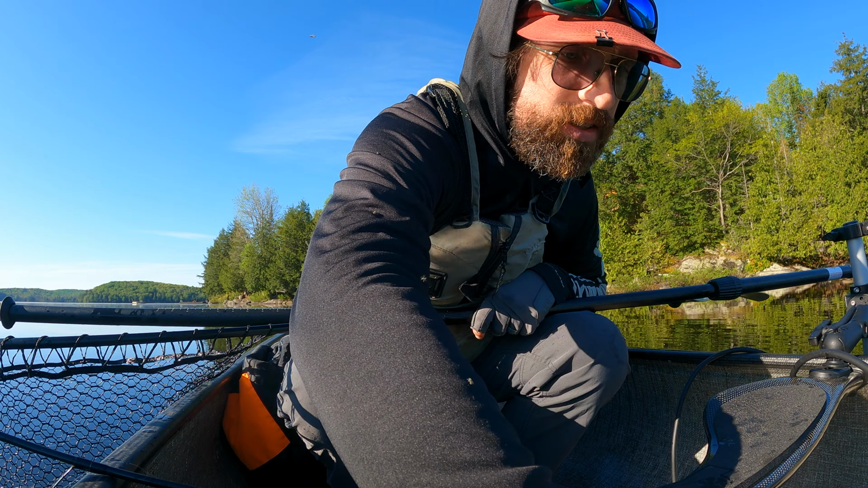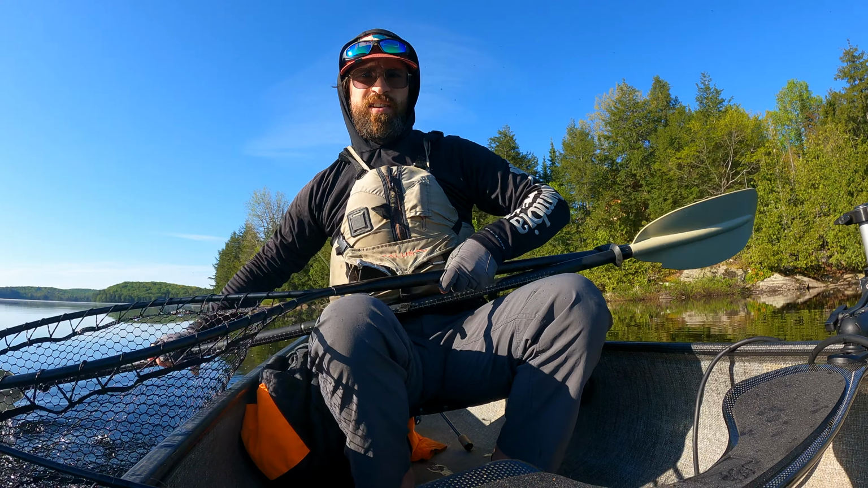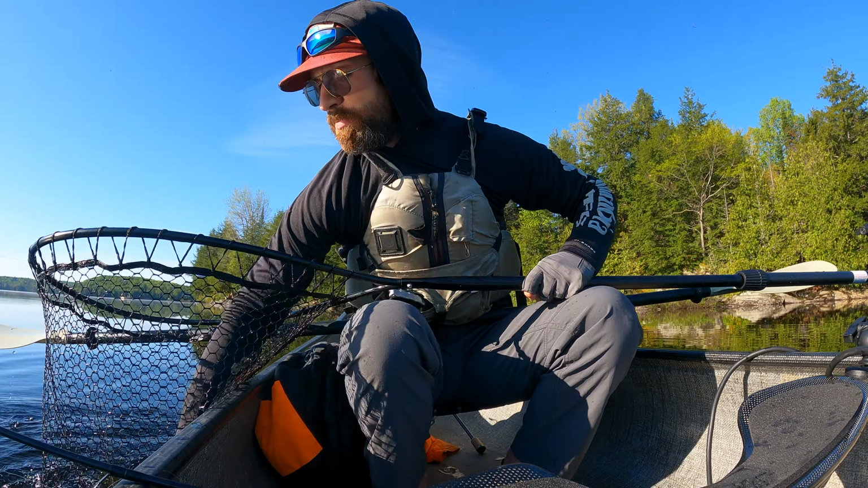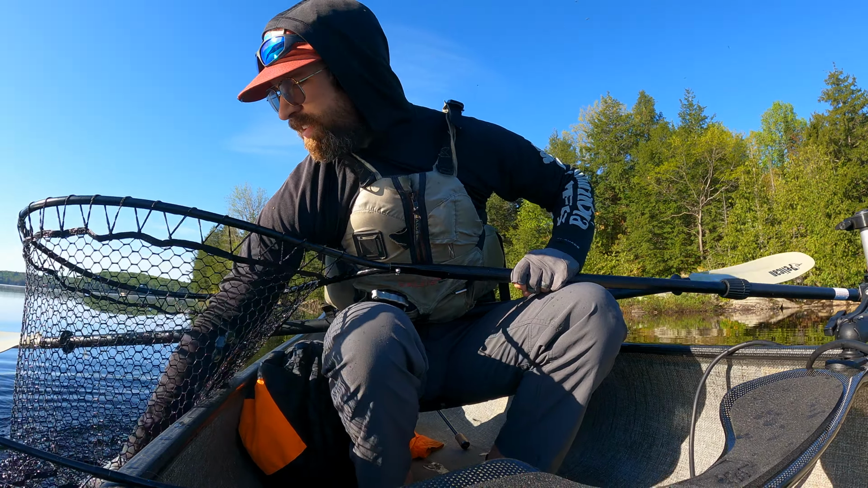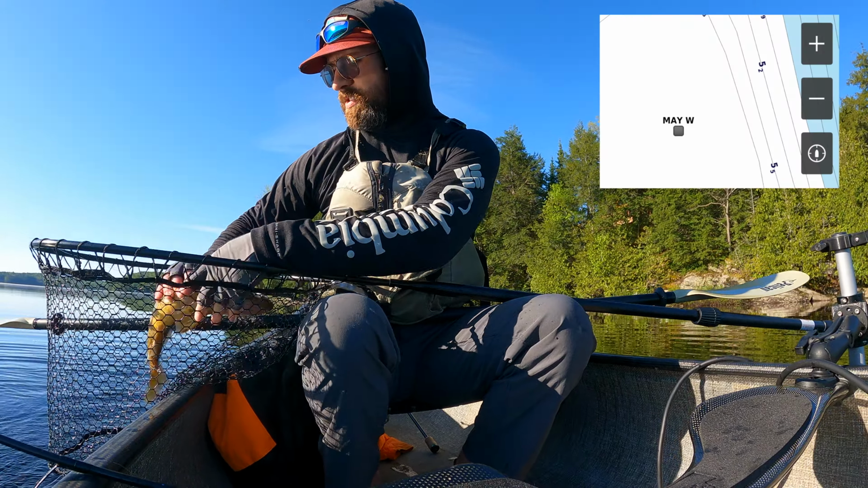Just want to make sure I always get those waypoints named so I don't forget. I like adding the time of year as well. Find that helps because they're not necessarily going to be in the same place in August as they are in May.